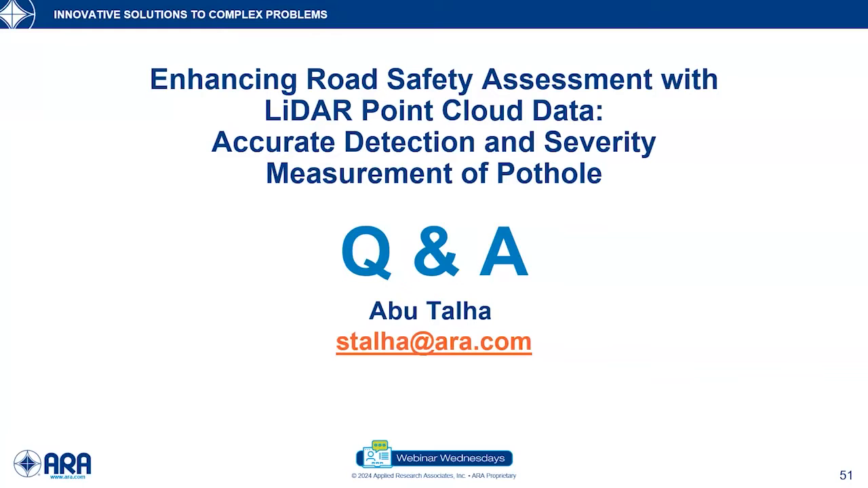So what was the question? The LiDAR used in passenger vehicles? No, it was focused on sensors. So I'll read it again. Did you compare the capabilities of the sensor used in this study versus the sensors used on passenger vehicles for self-driving applications? This is in reference to real-time distress detection.